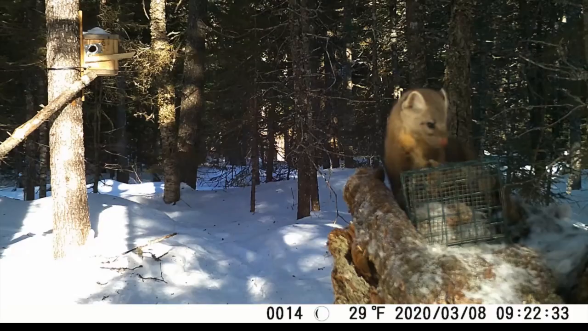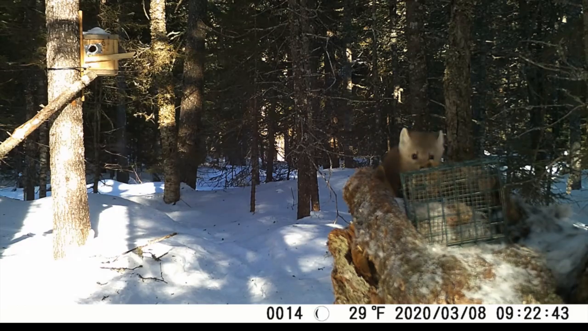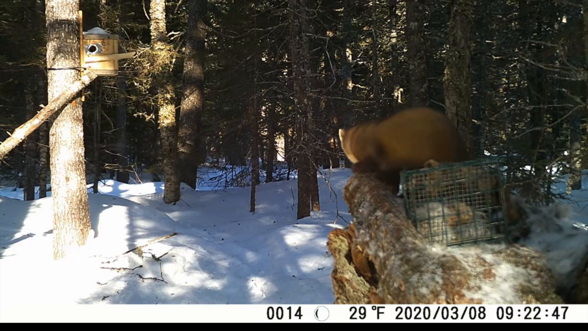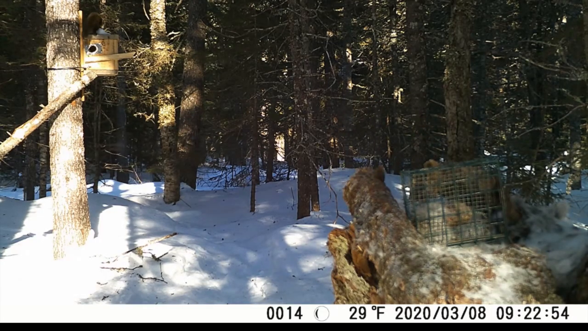So there's our martin again. There's actually 2 martin hanging around here. And again, you can see the little den box. This is the first den box that I built. I built it too small. It should have been deeper. But the martin go in and out of it, but they've not had any young in it yet. You can see them scoot right up the pole, no problem. They use that very well.